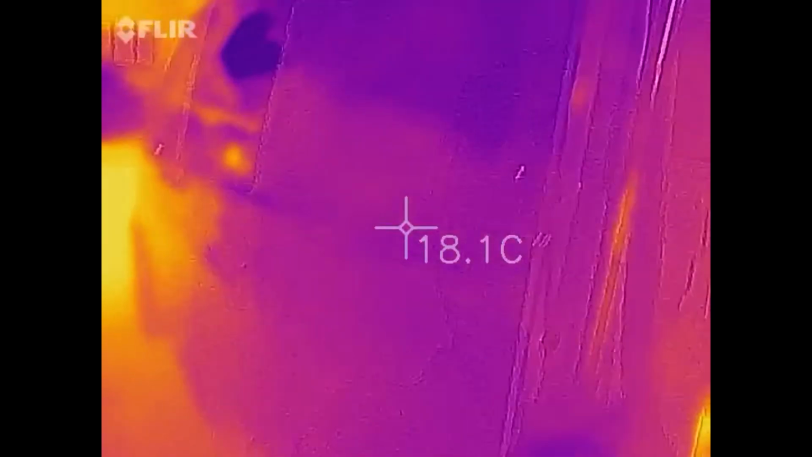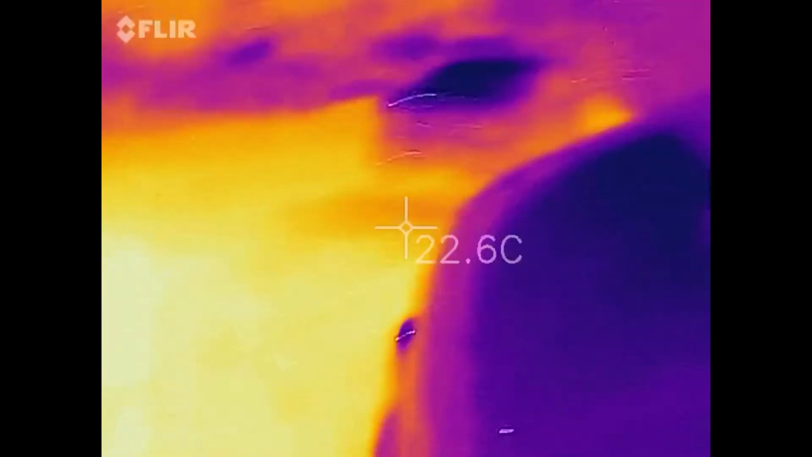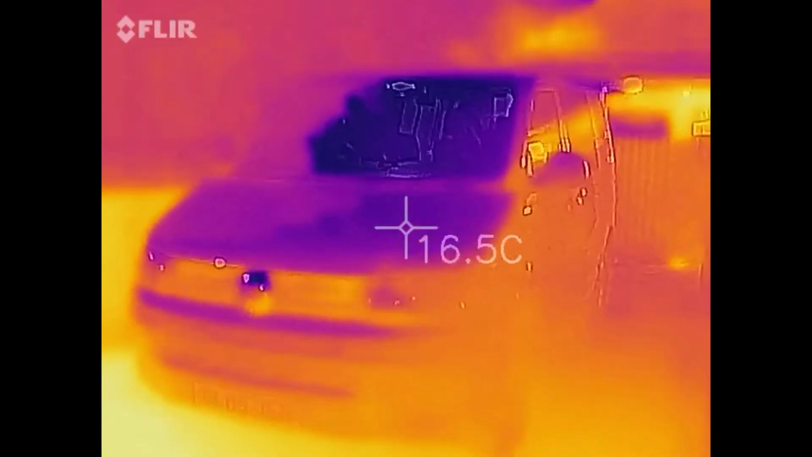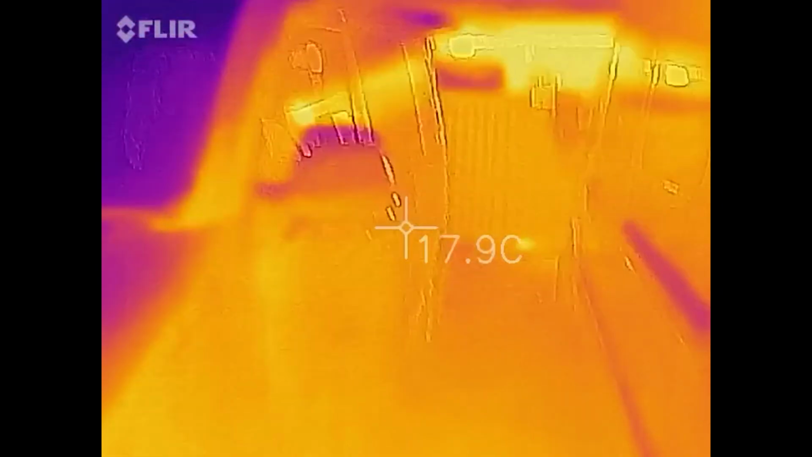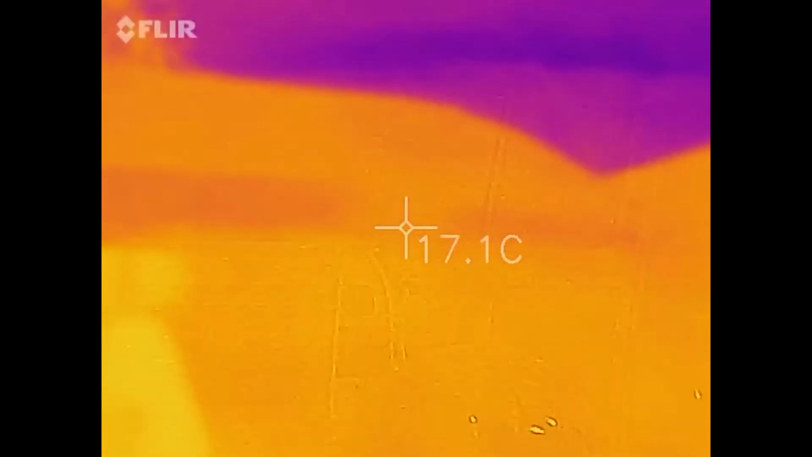So I'm going to put the heater on in a minute. Let's take a picture of it from the front. Got some video. Not Nina, did I say Nina? I think it's Pixie. So there we go, about 18 degrees, 17. Windows 17.